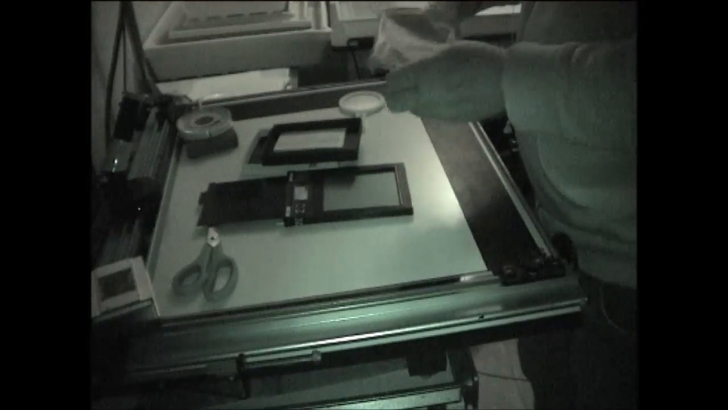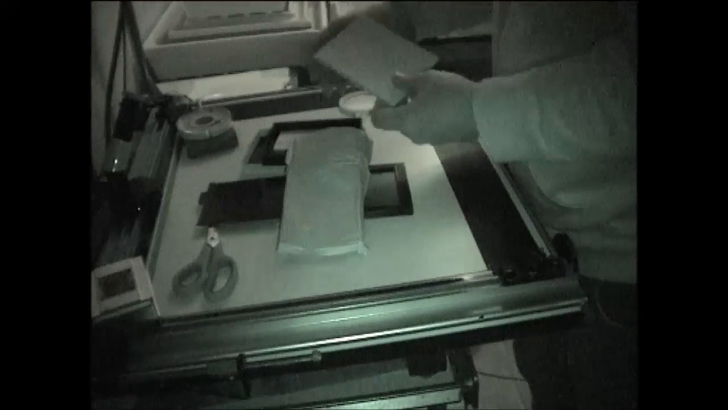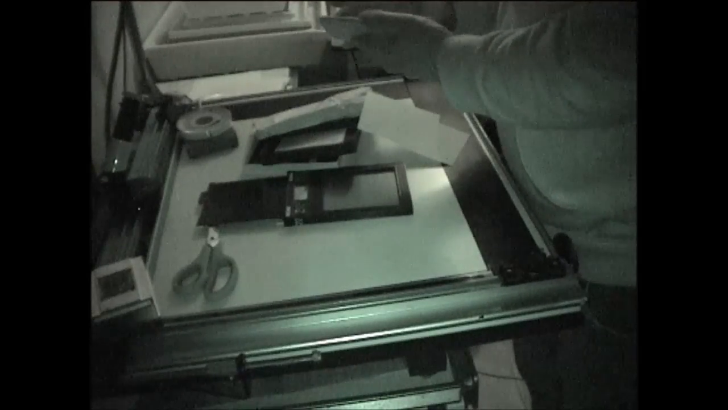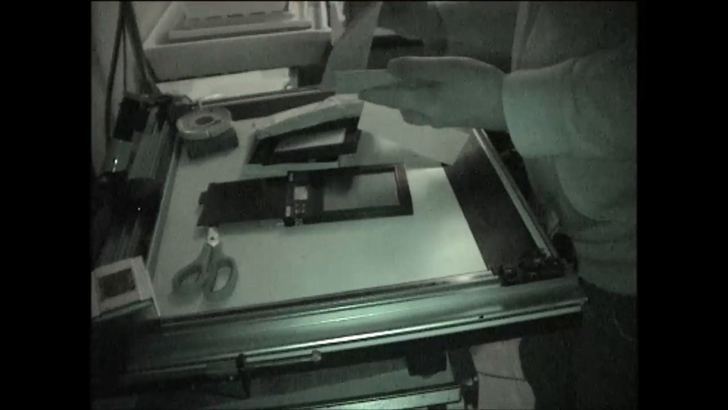Doesn't smell good. And the film itself is kept between bits of card. And there we are. That is one sheet. That's the emulsion side up.